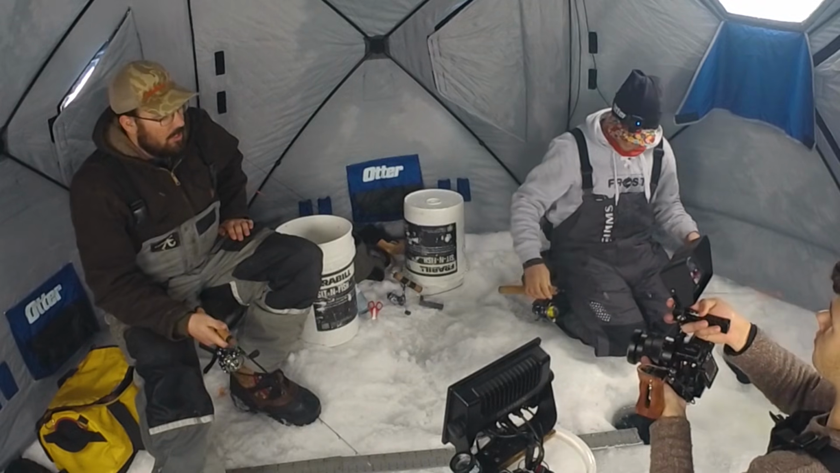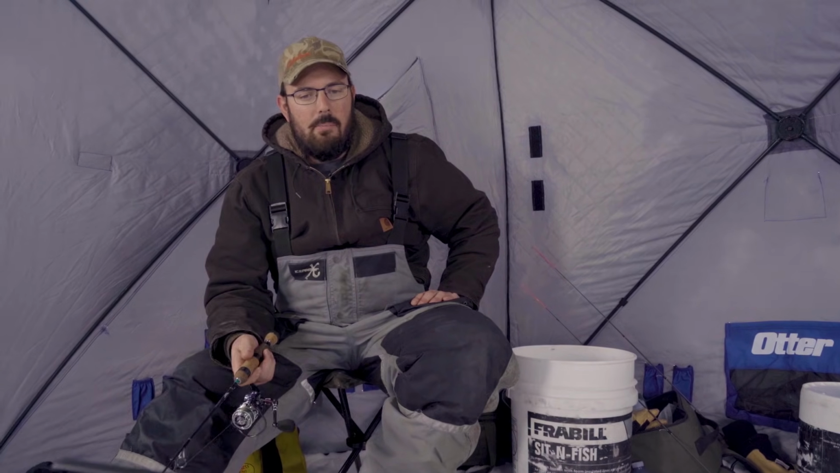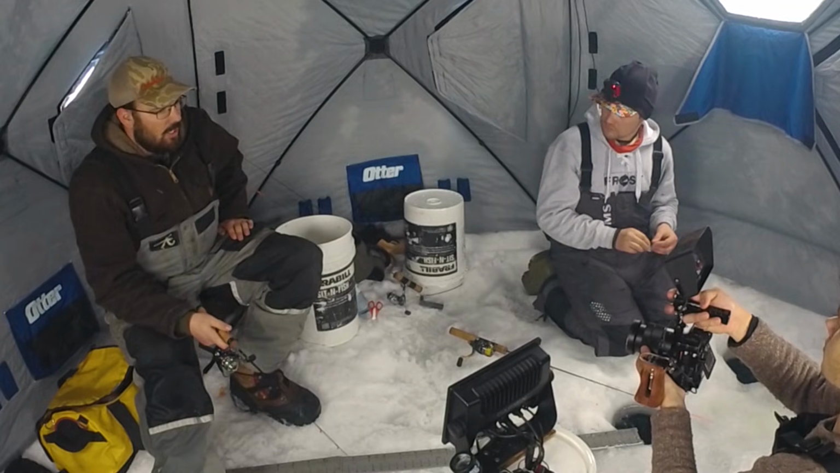That's pretty much all you can do, is unhook it as soon as possible. Maybe you don't take a picture, you don't take a measurement, and you just send it back into the water. The fish are zero limit. You always have to take that into consideration.